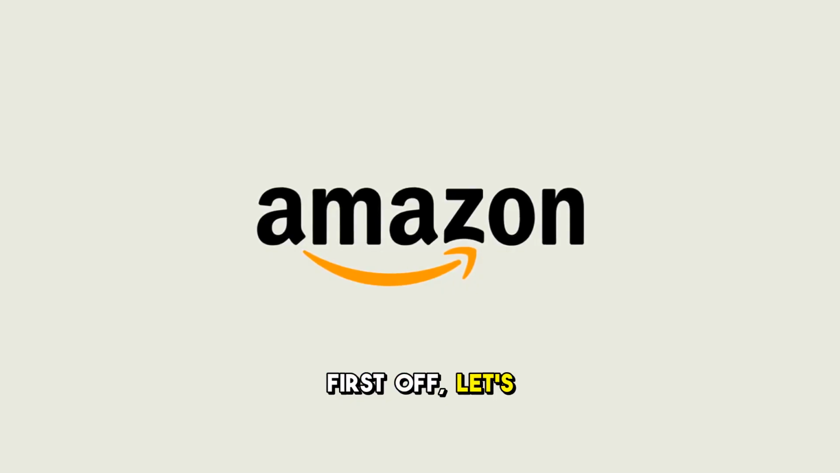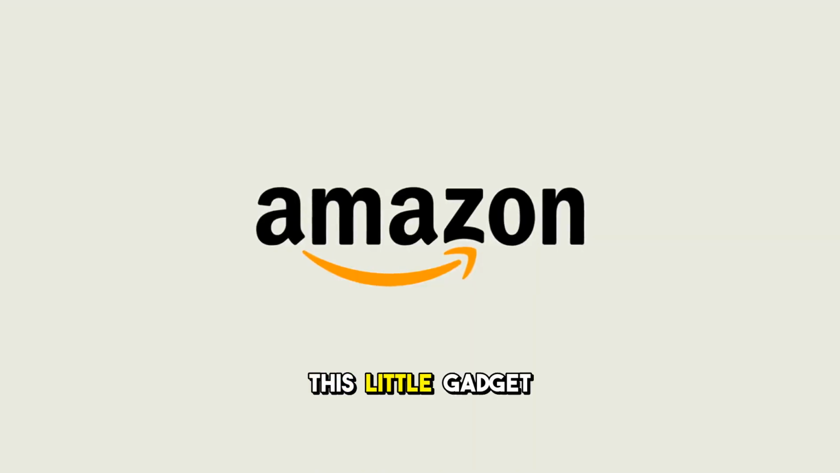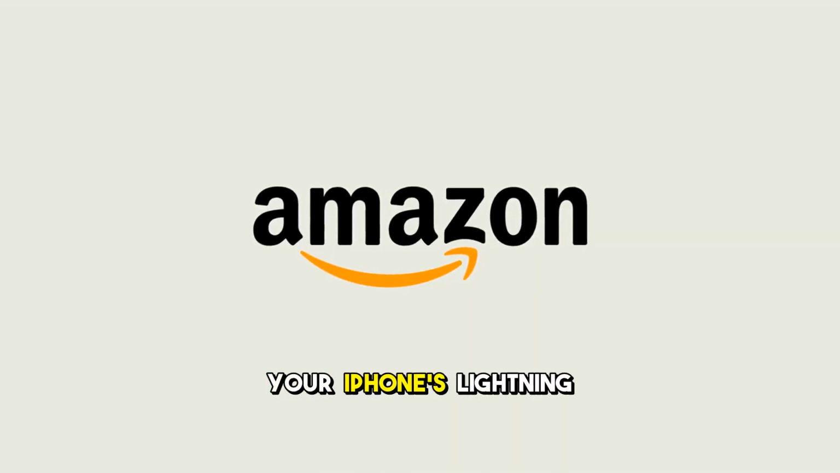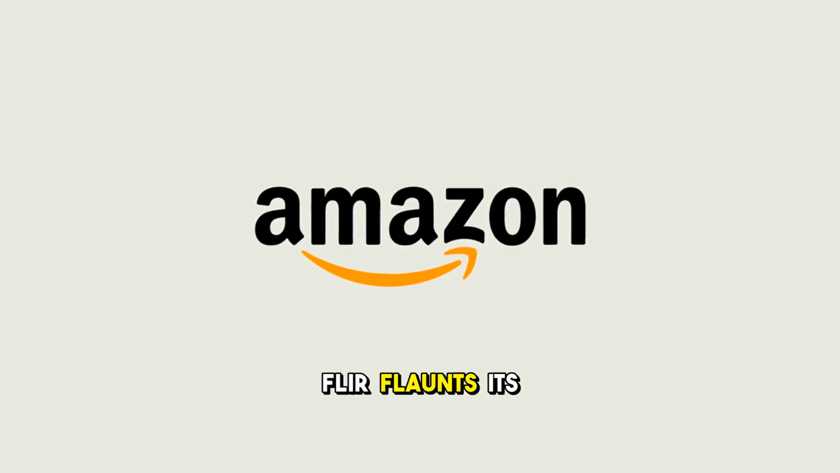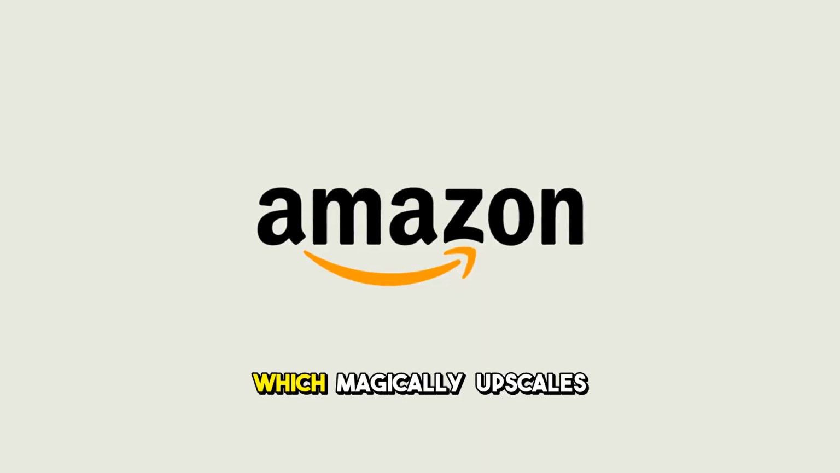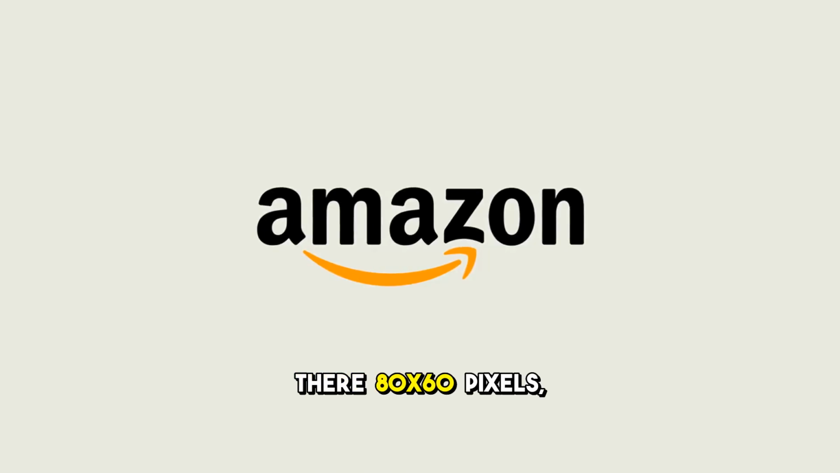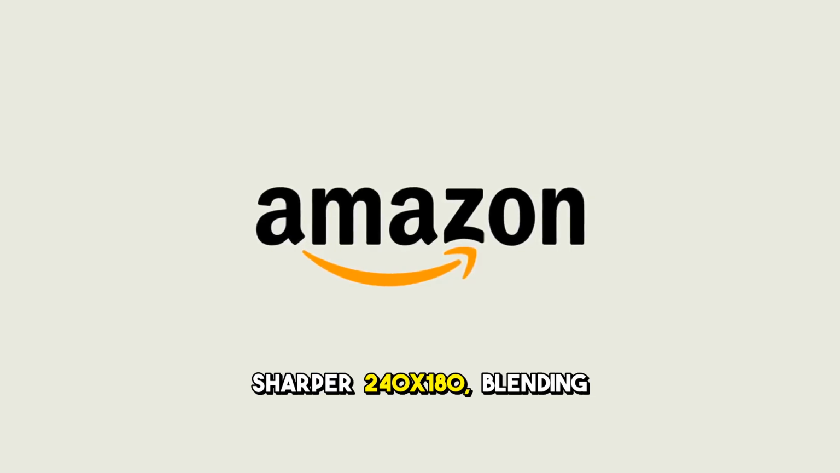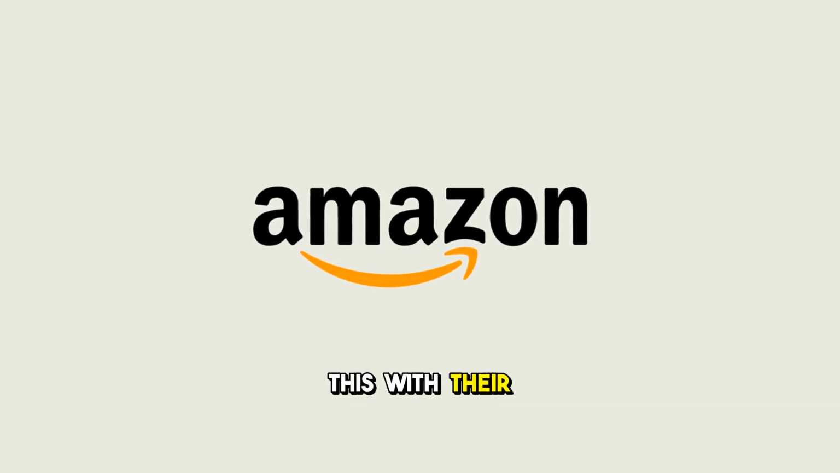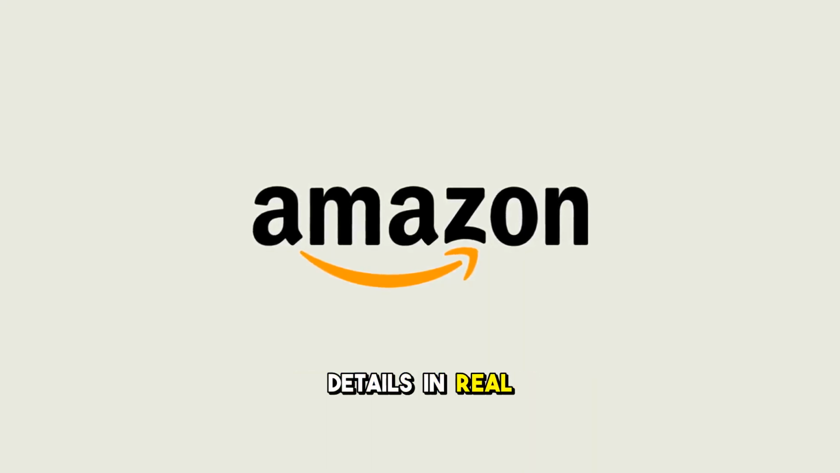First off, let's break down what the FLIR ONE Gen 3 is supposed to do. This little gadget plugs directly into your iPhone's Lightning port, so if you have an iPhone 14 or older, you're good to go. FLIR flaunts its vivid IR tech, which magically upscales the thermal image resolution from a barely there 80 x 60 pixels to a supposedly sharper 240 x 180, blending this with their MSX tech to overlay thermal and visual details in real time.